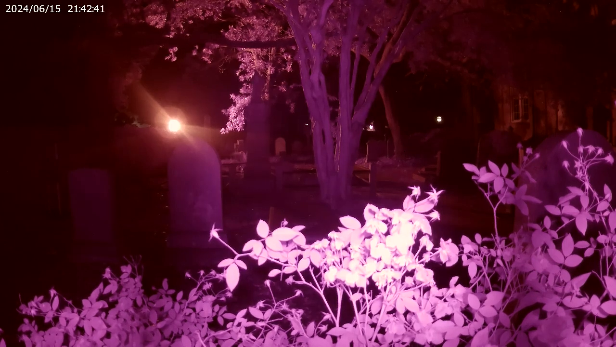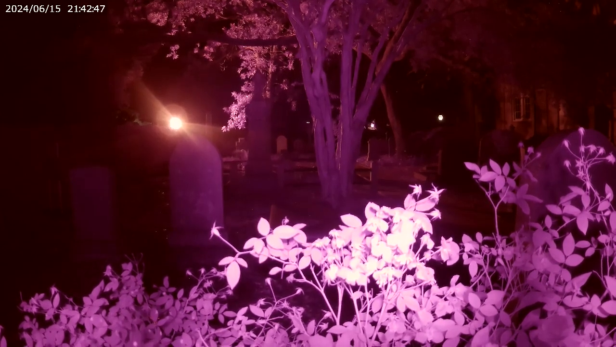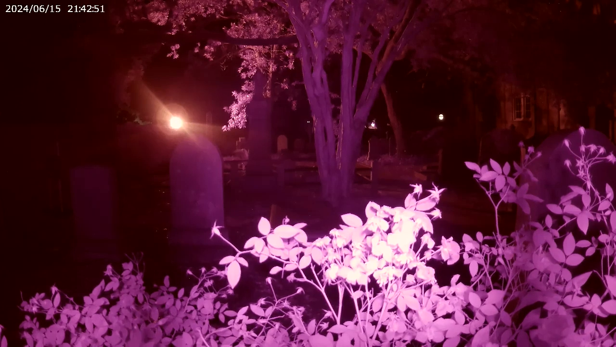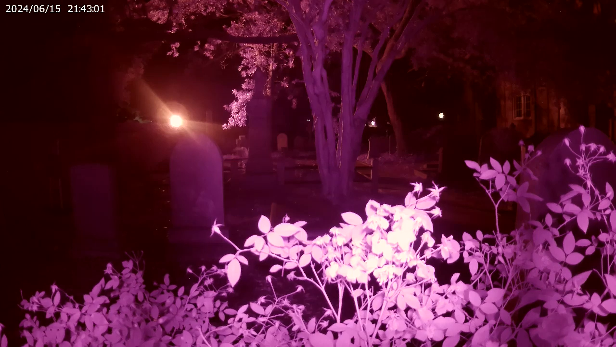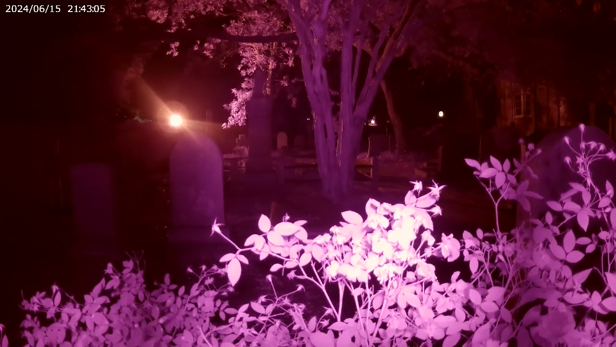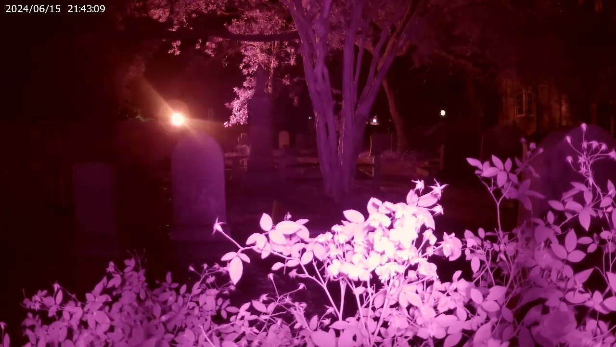The way it's moving, new light. Landon, you got anything? That one looks like a different one. Now there's two. There's one in the background and one in the foreground.